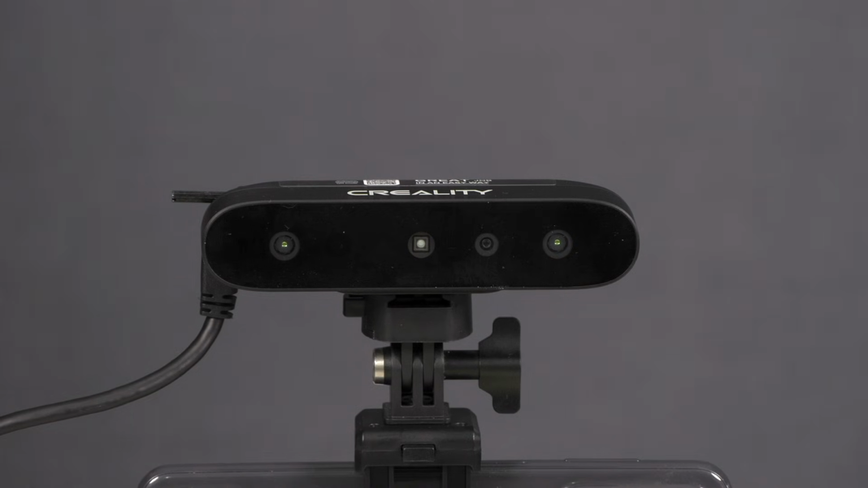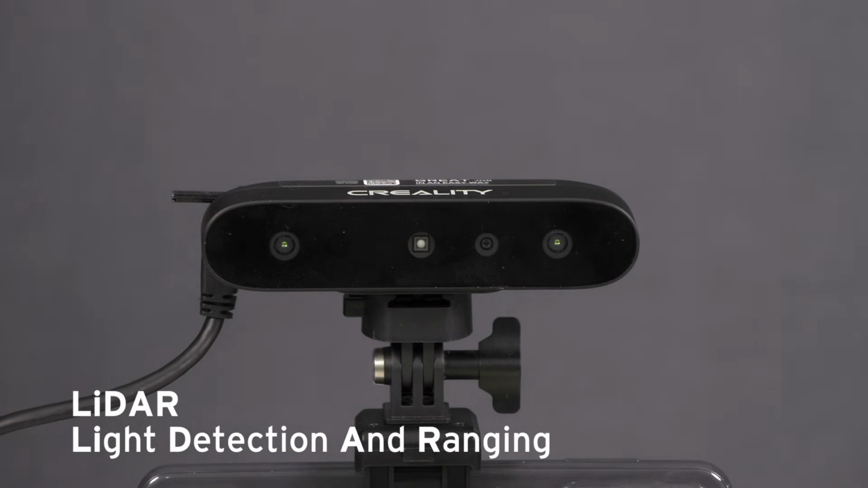Looking at the scanner itself, you can see 4 little circles. This one here is the visible light camera. This captures the surface map of objects you scan and is also used for detecting markers, which we'll discuss in a moment. In the middle is the infrared emitter, and these 2 circles on the outside are the infrared sensors. The 3D scanning is achieved using a technology called LiDAR. This is the same technology used for facial recognition on modern smartphones.